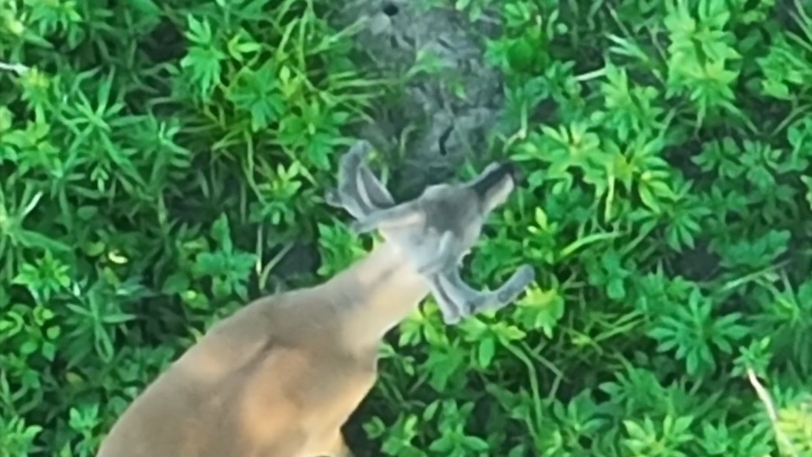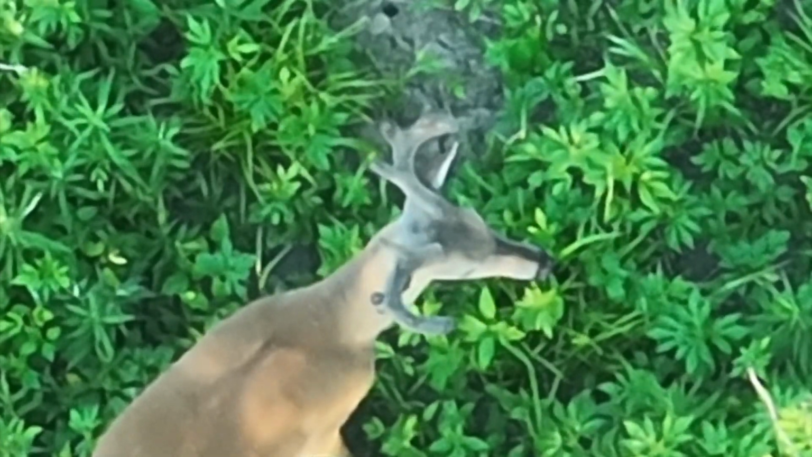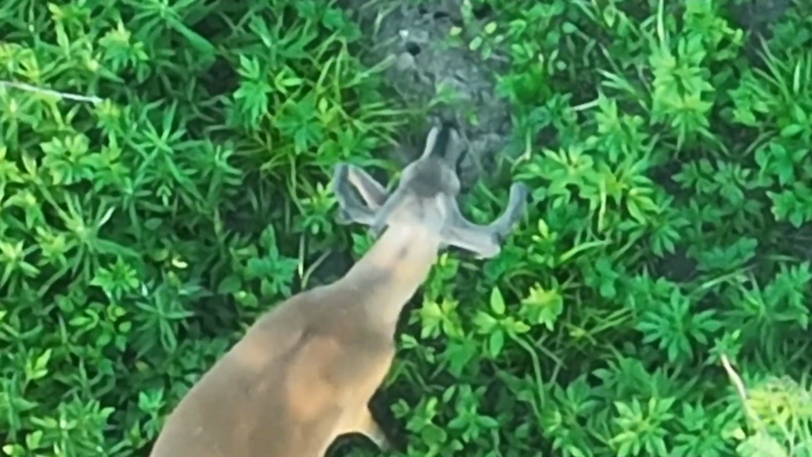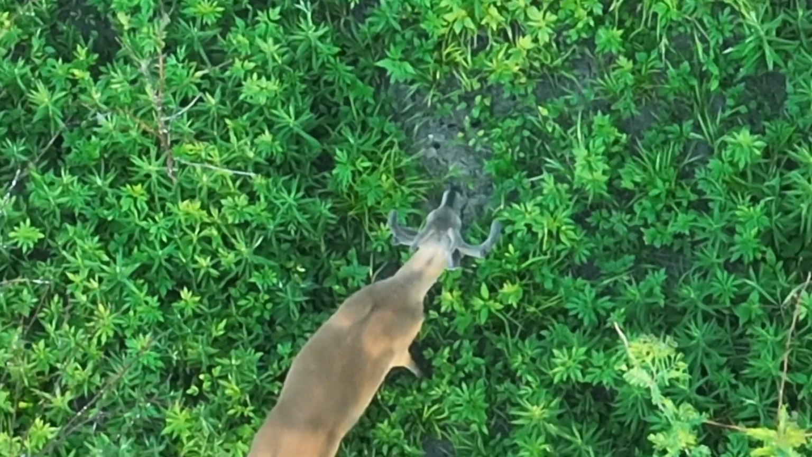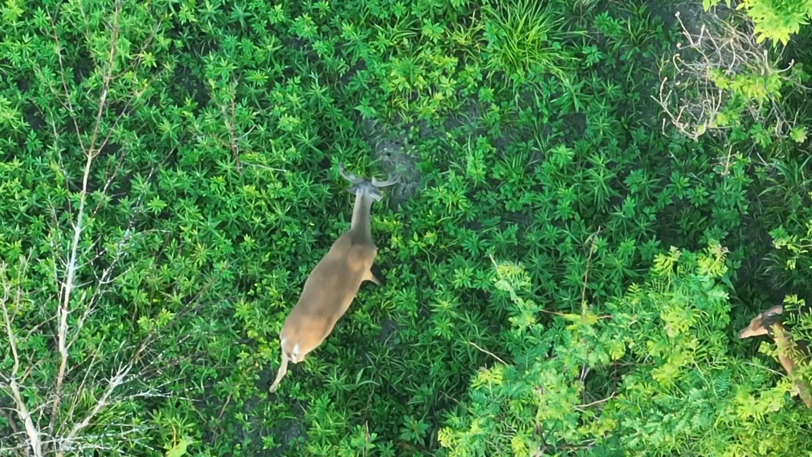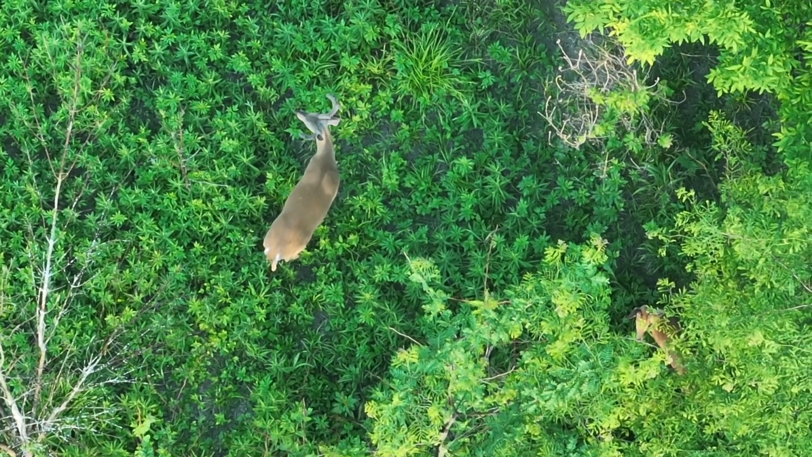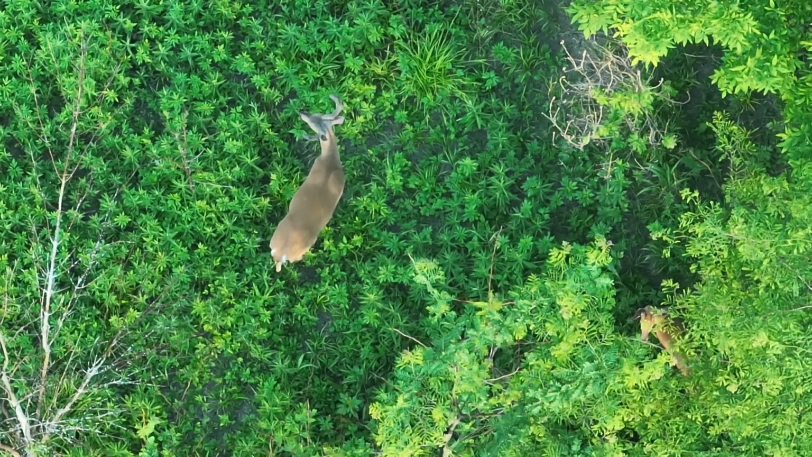But these are those brow tines. They're kind of getting kind of tall. I don't know if they top out and then the other tines grow more. I have no idea, but we'll keep an eye on this deer. Strolling through here, a fairly large body.